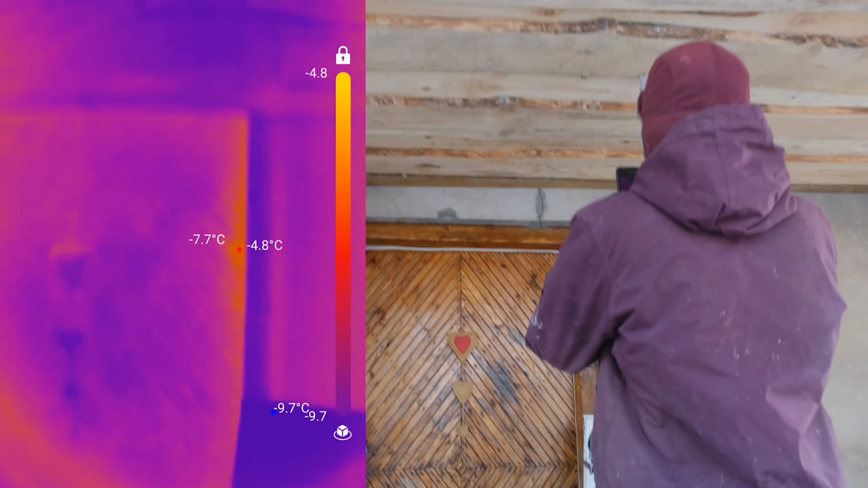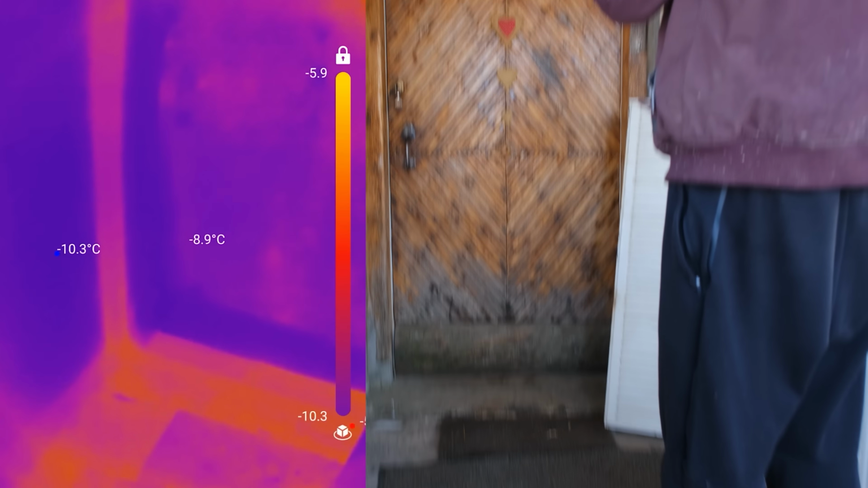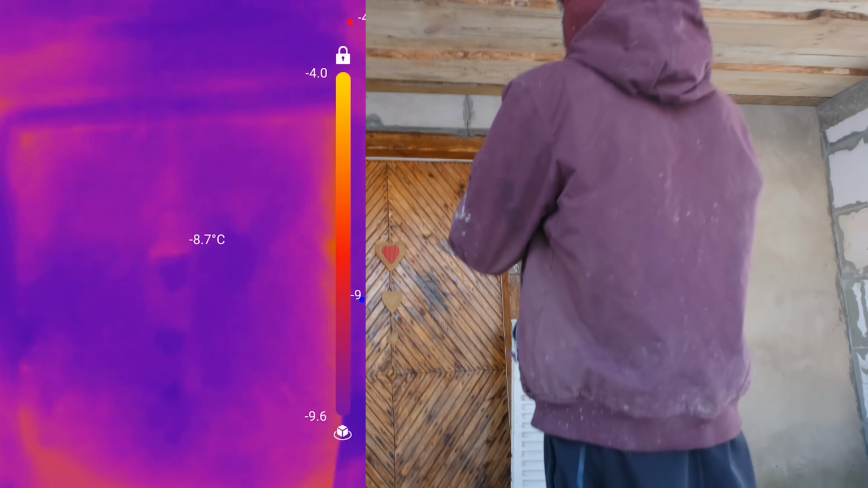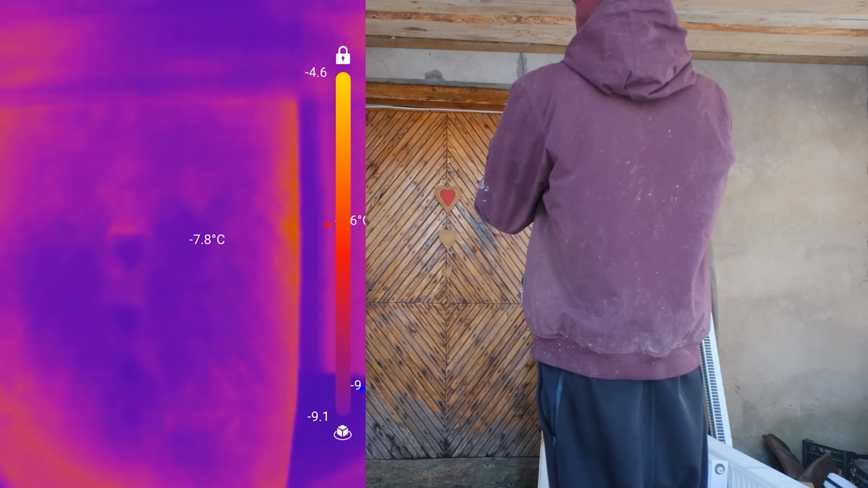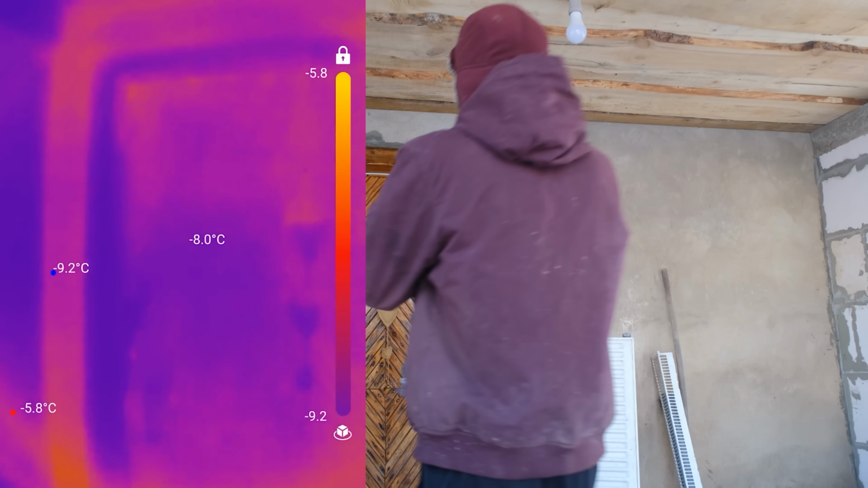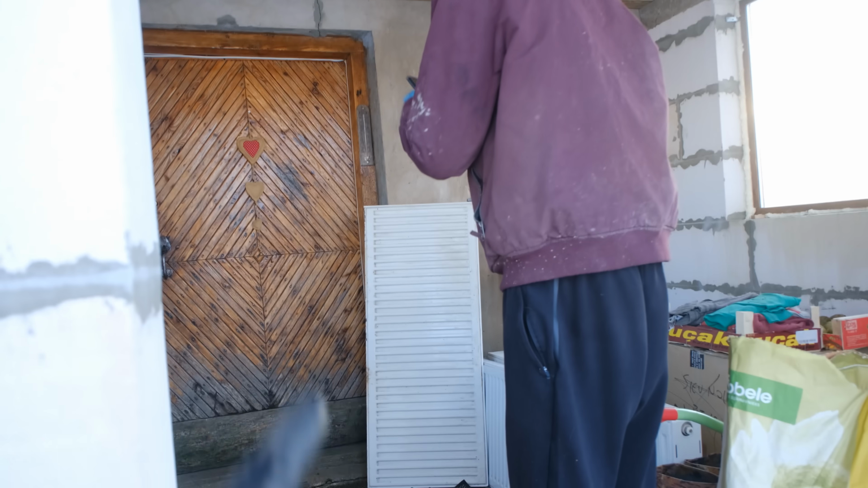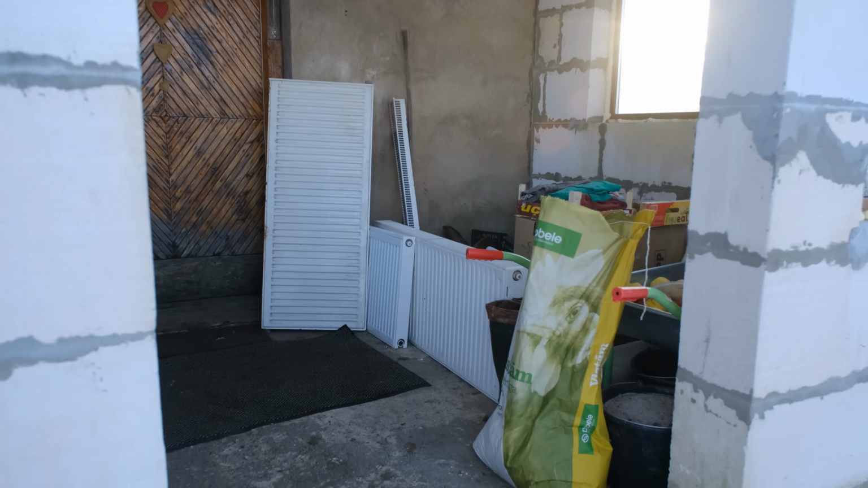Okay, -4 degrees there, it's leaking heat. I like seeing everything in minuses. So the door is less leaking heat, and more that it's just letting cold in. As you can see, we already got extra radiators.